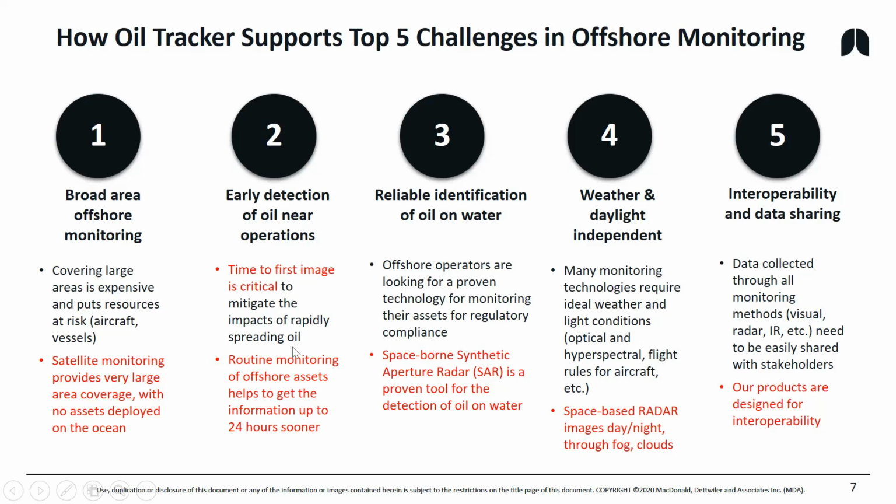So we suggest that you do routine monitoring over your assets, and then we're able to get that first time to image down really, really low, same day, next day type of response. So we're using this spaceborne synthetic aperture radar technology, and it's a proven tool. There's a number of satellites on orbit.